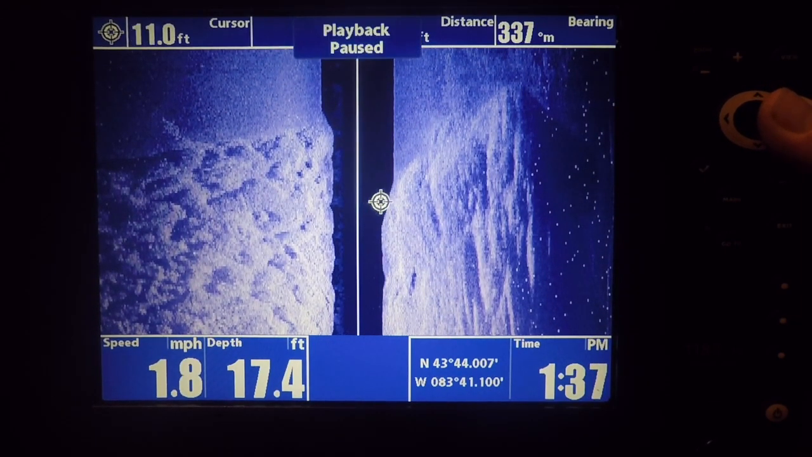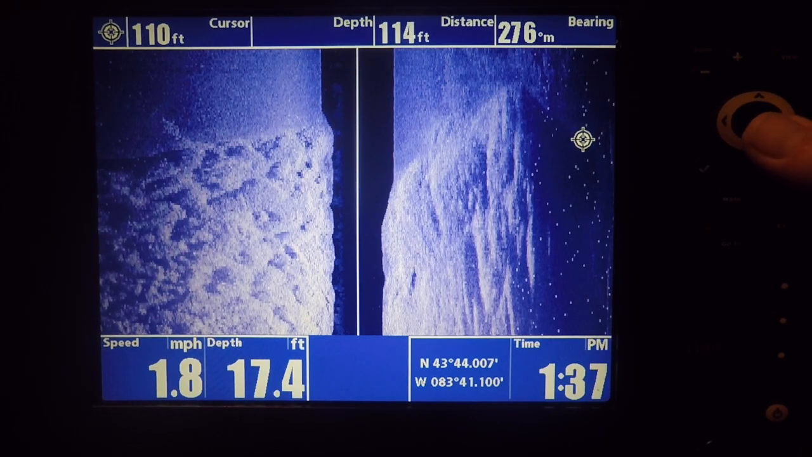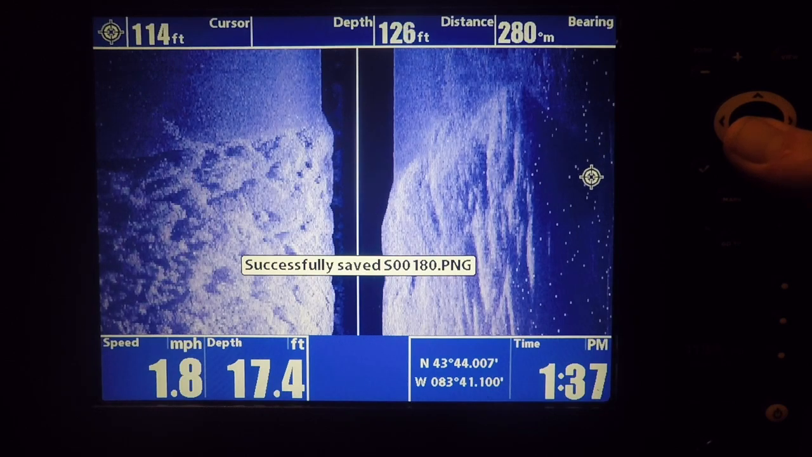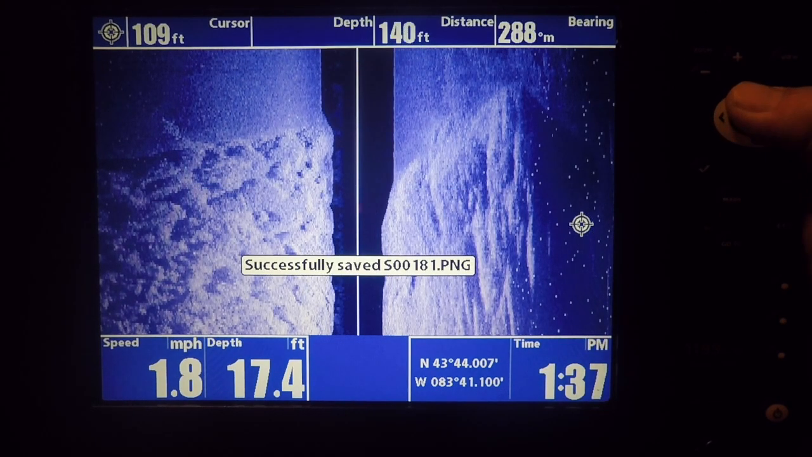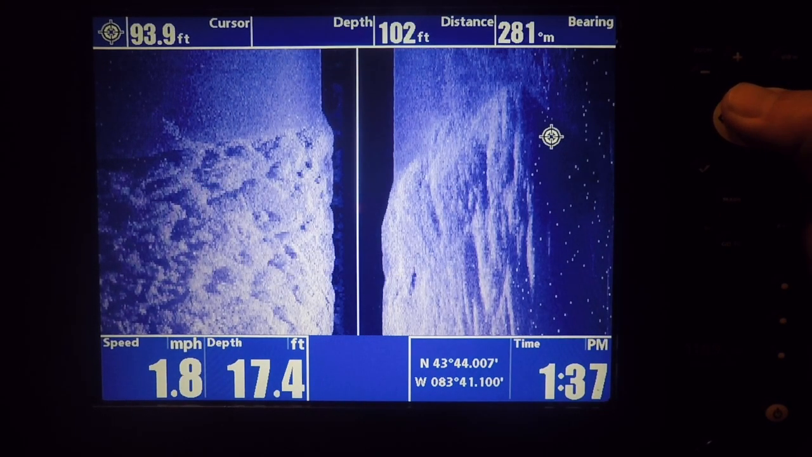Now remember, with side imaging, it's like a flashlight shining left and right. If it bounces off something tall, it's going to cast a shadow. Here you can see I'm marking the very bottom of the reef. It's in the shadow, you can barely see it, but that's where the reef actually ends and touches the seafloor. Over here's a corner.